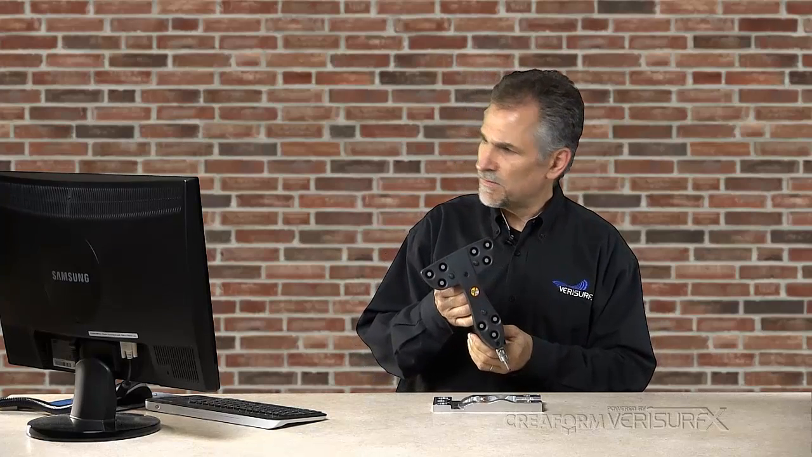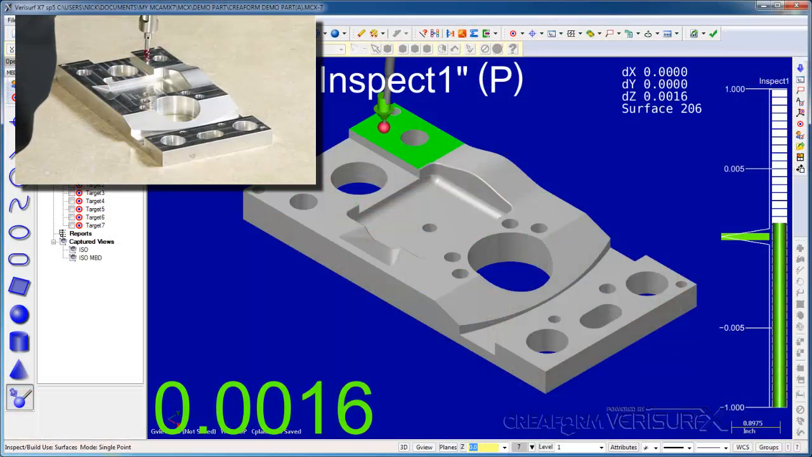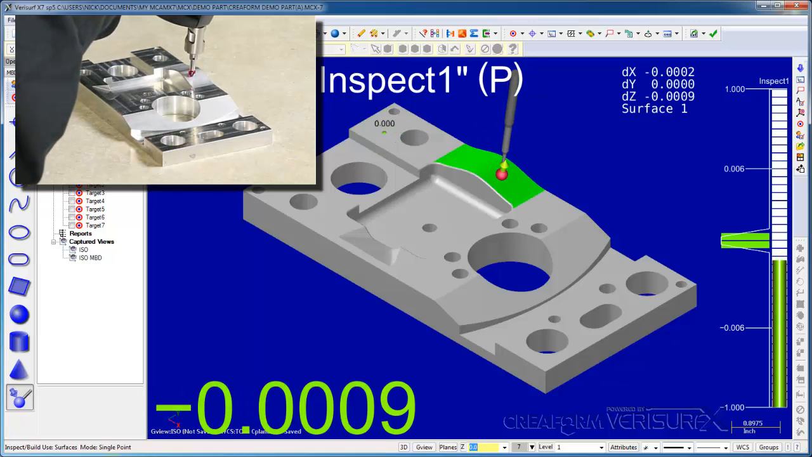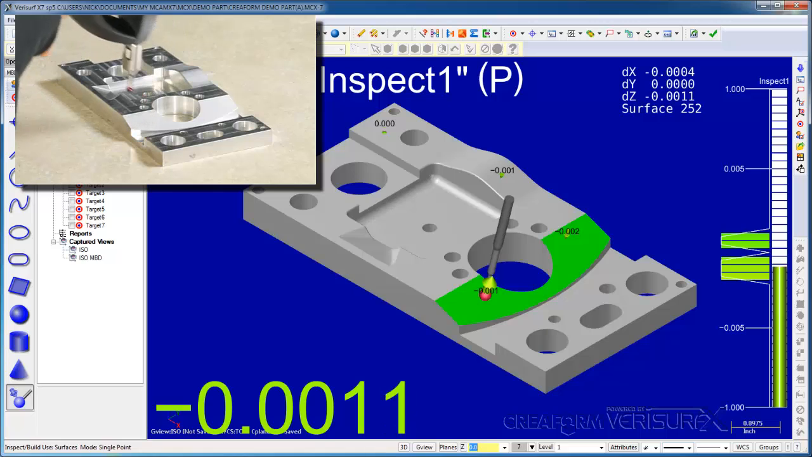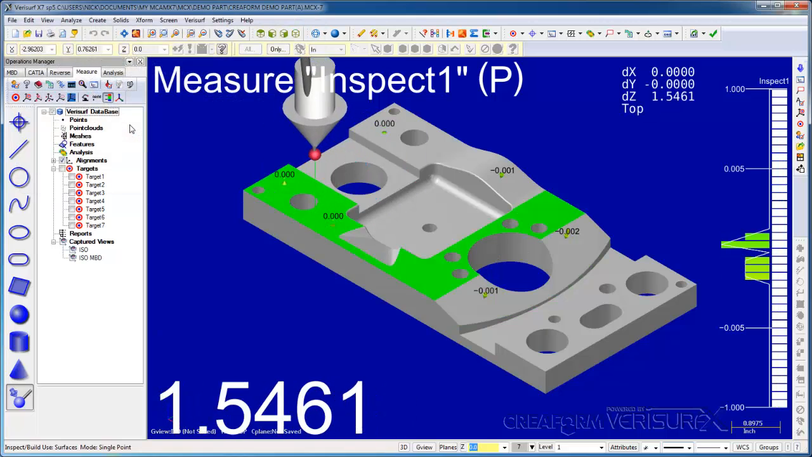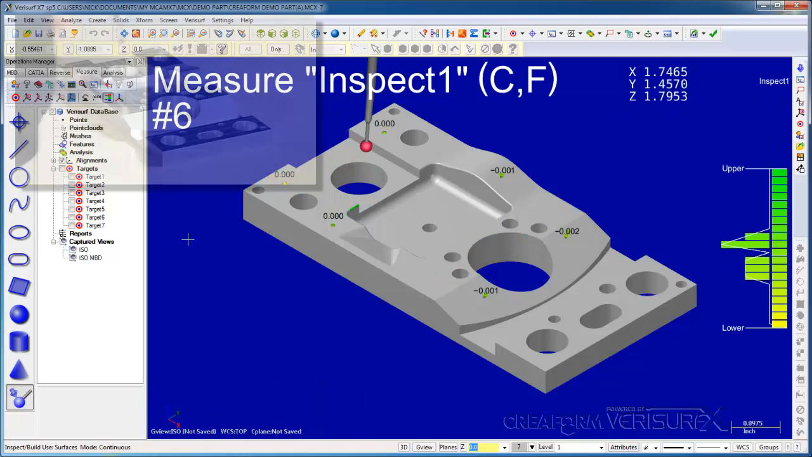I'll start by measuring points on the top in single point mode. Notice how the deviations are represented with an arrow and deviation text. I'll switch to continuous mode and scan deviations around the part.